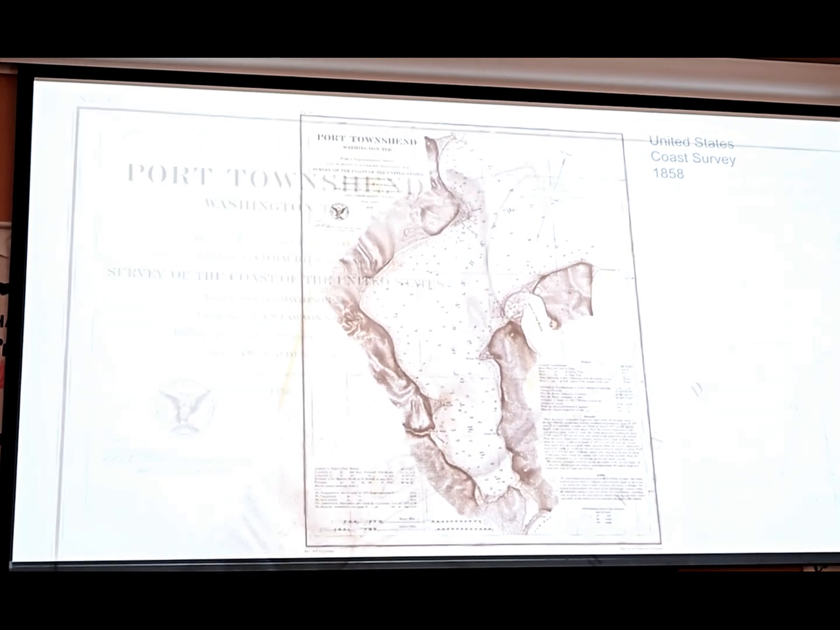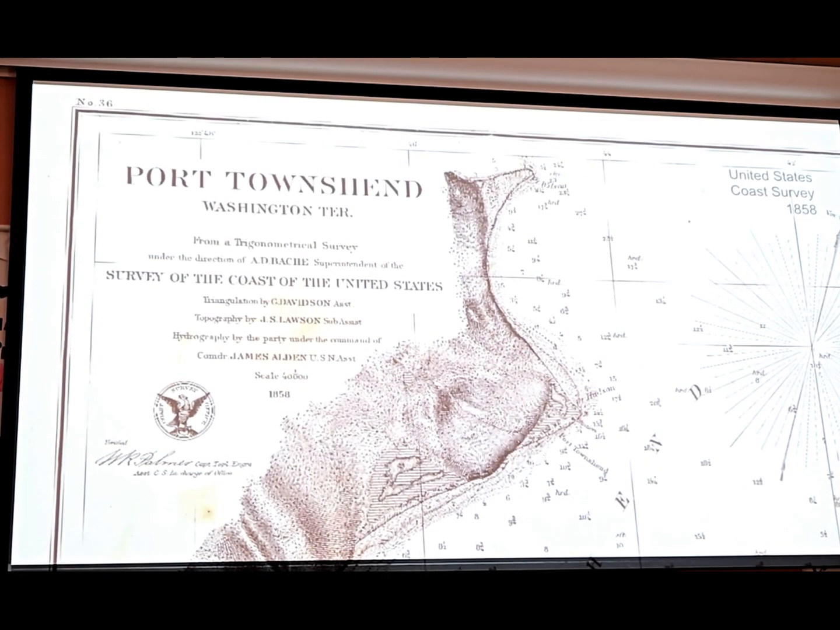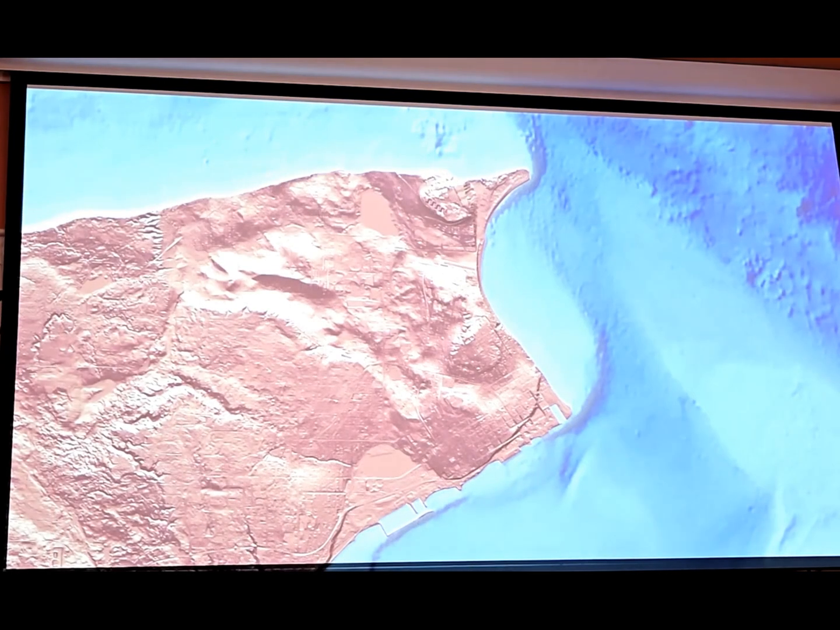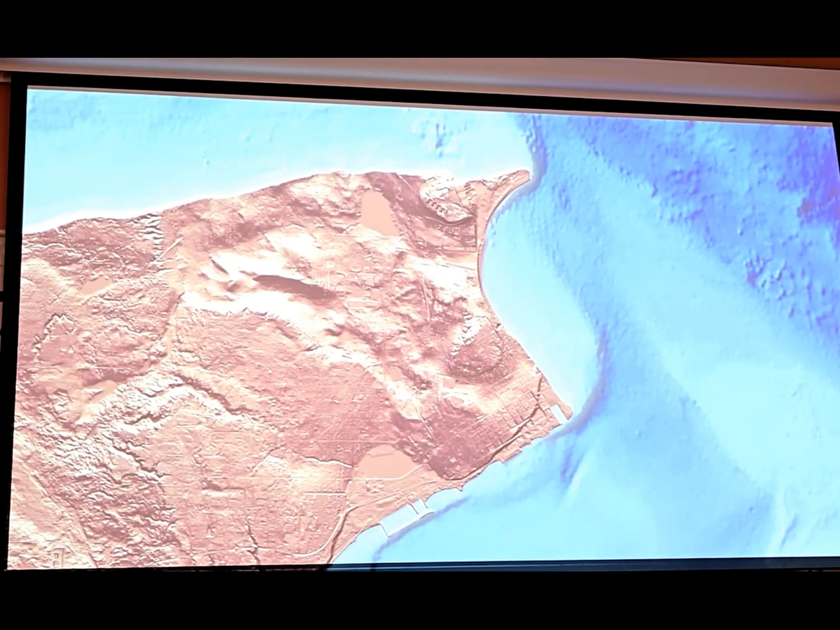But let's zoom into Port Townsend. Pretty much looks the same, right? Point Wilson, Point Hudson, pretty much in the same spot. Here's the LiDAR view. They did a pretty good job.